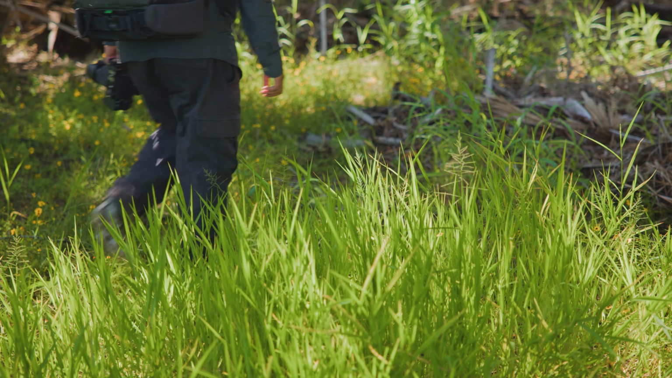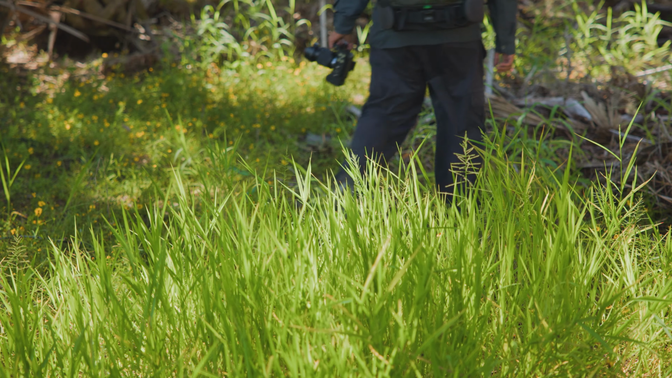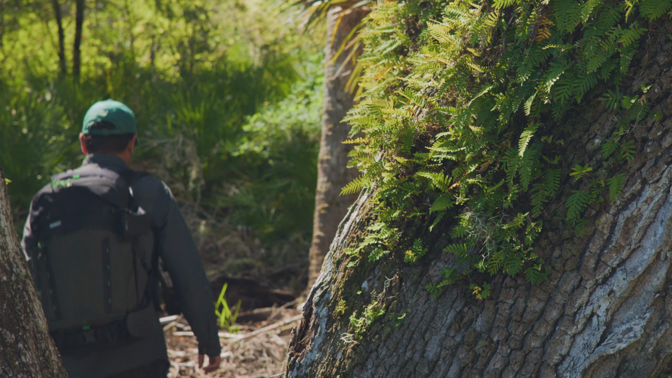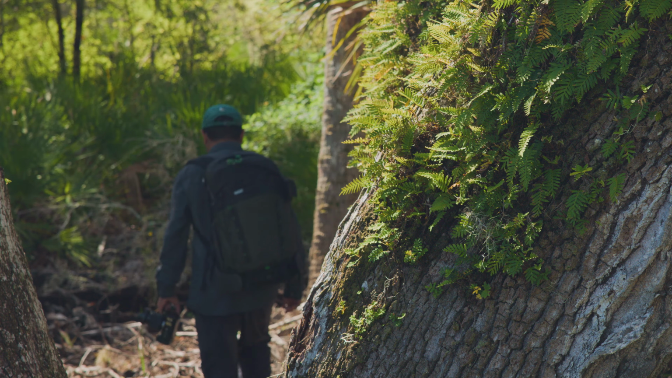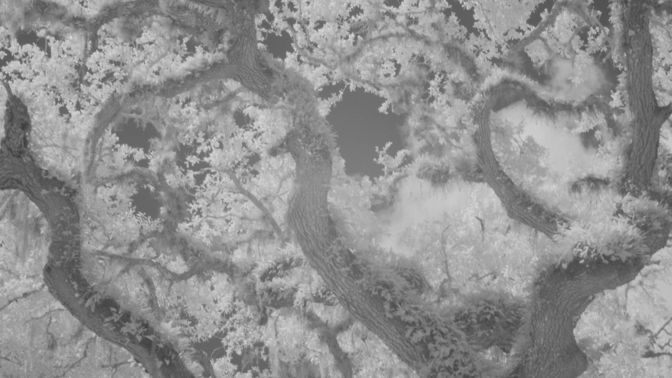I've been walking through this wooded area, and I came across this scene that's kind of similar to the one from yesterday, where I have this patch of saw palmettos in the foreground, and then there's another live oak tree in the back. It also has this lining of resurrection ferns, so I think this is going to look pretty good.